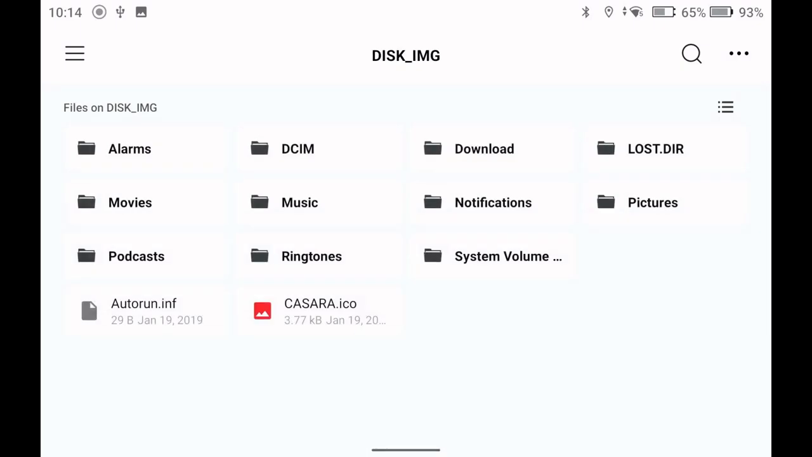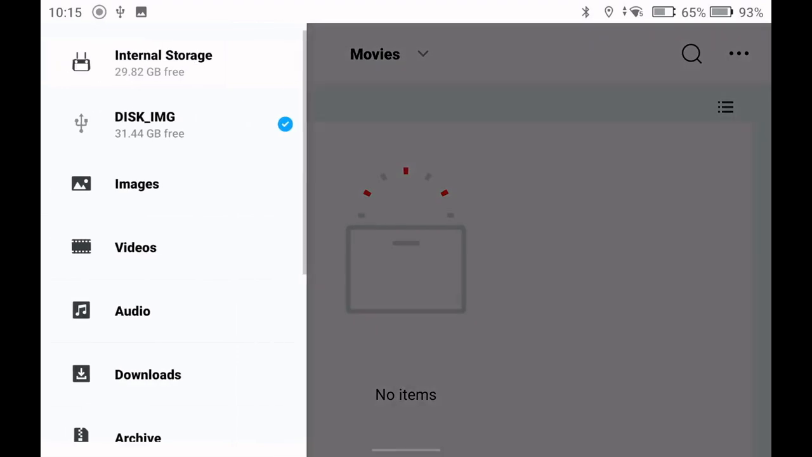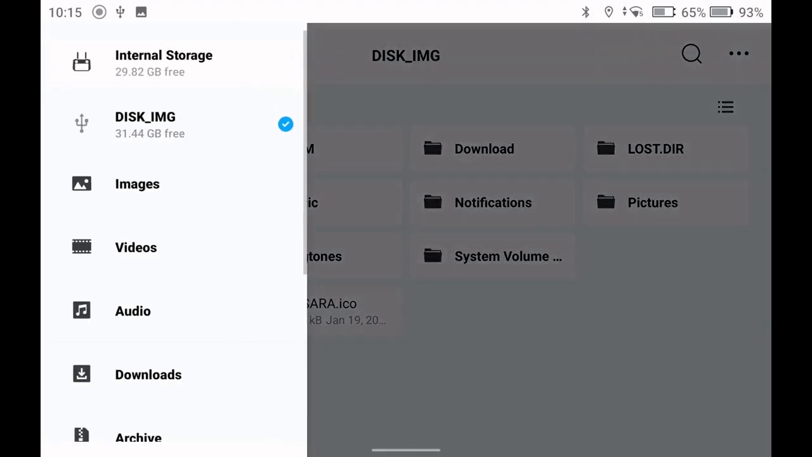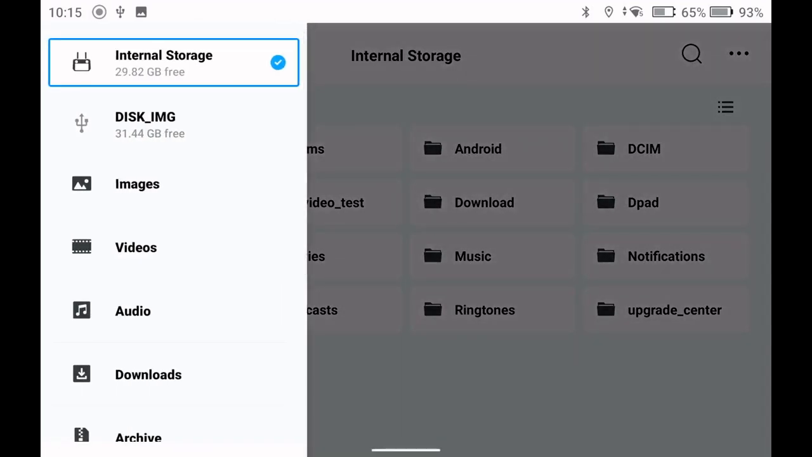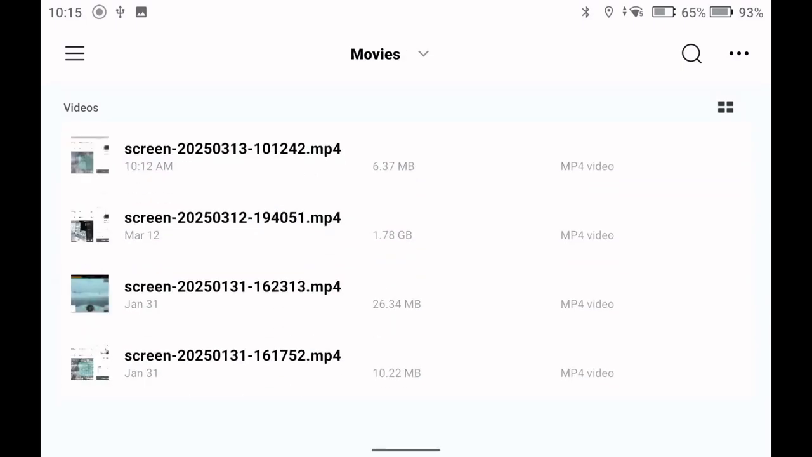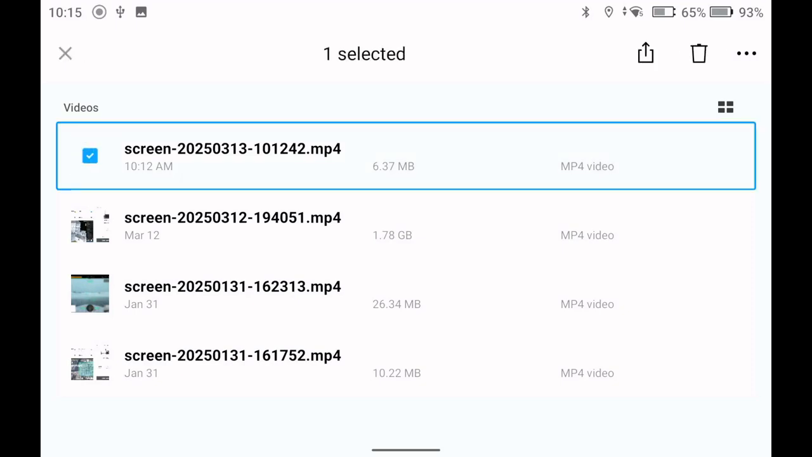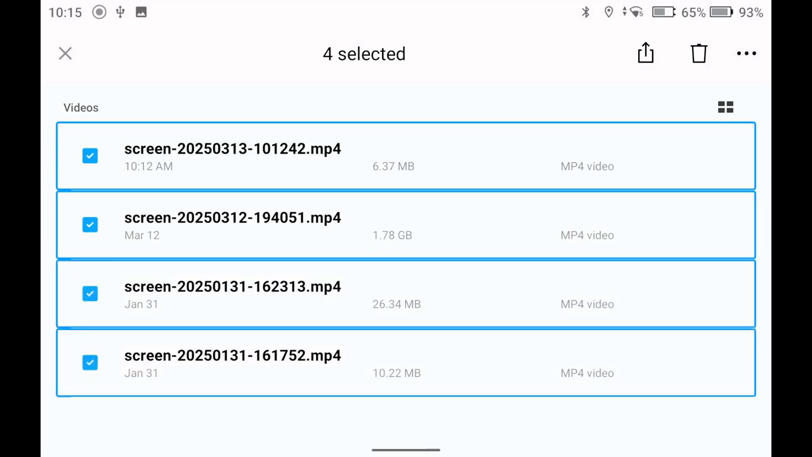Maybe the demo gods do not want to work with me today. Internal storage. Okay, so there's some screenshots in here. Just selecting them. And so I select them.